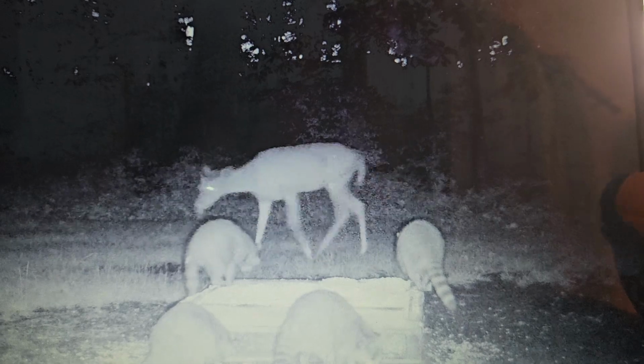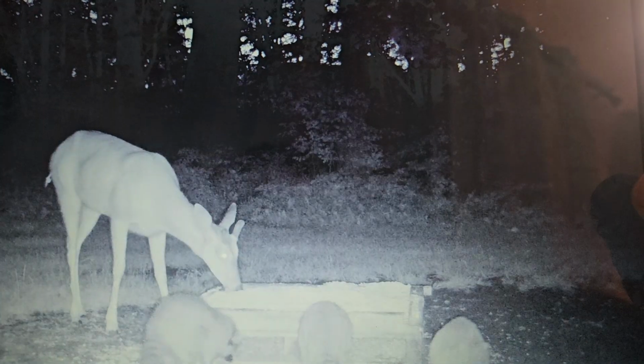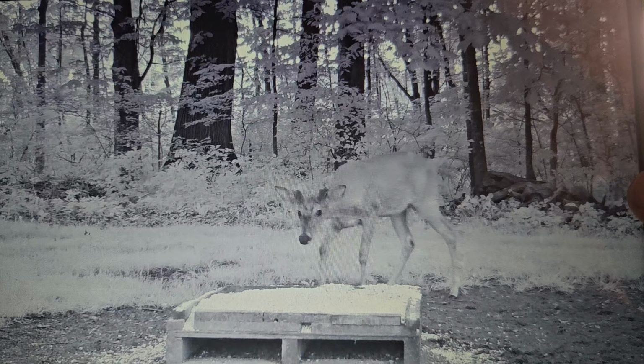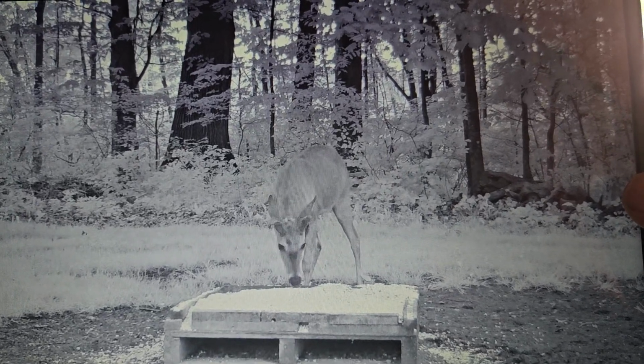I'm going to get through here till the big boys come in there. That's the same buck. You see it's breaking daylight. Same buck. He's pretty though.